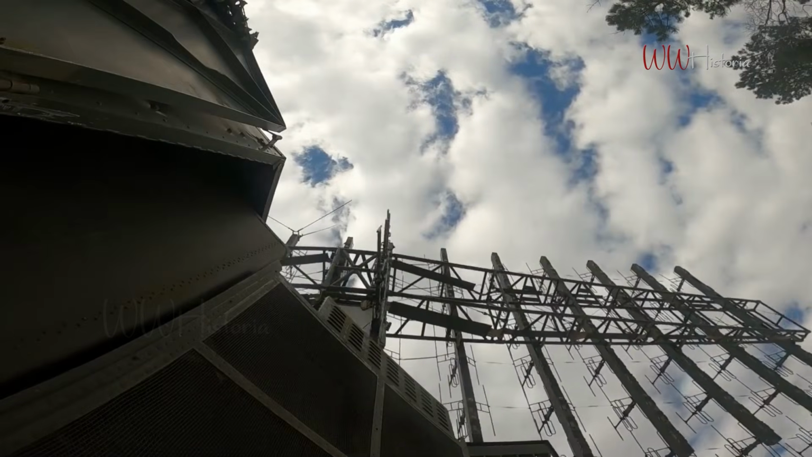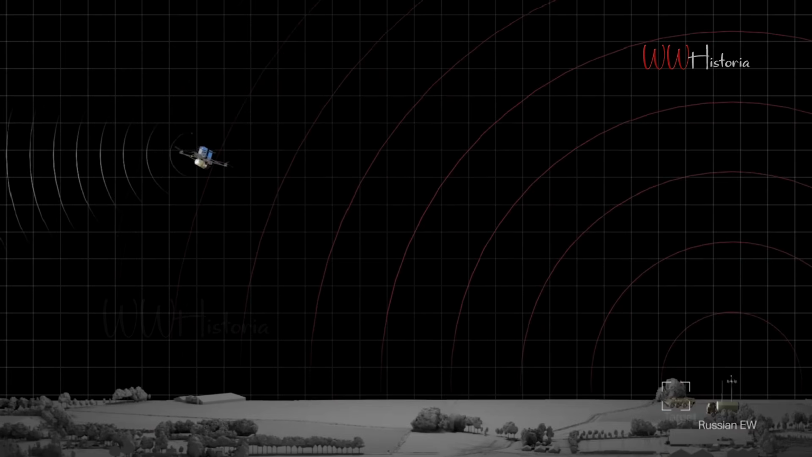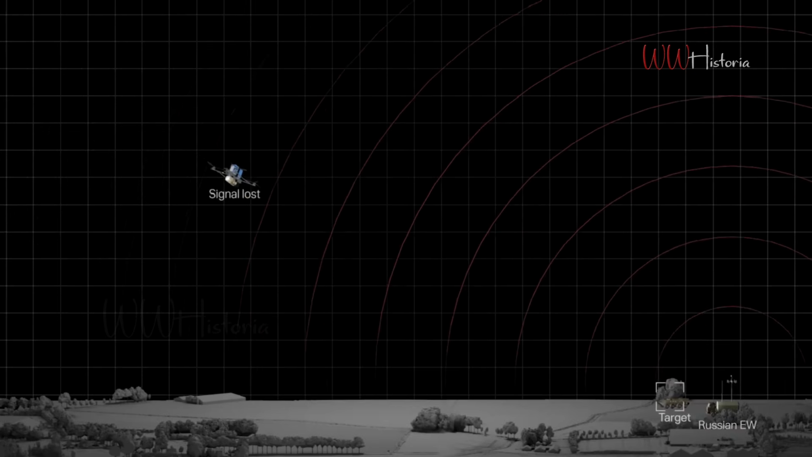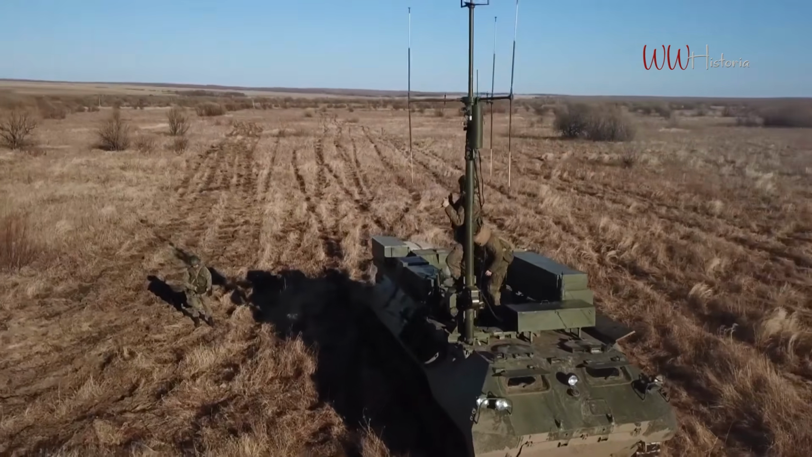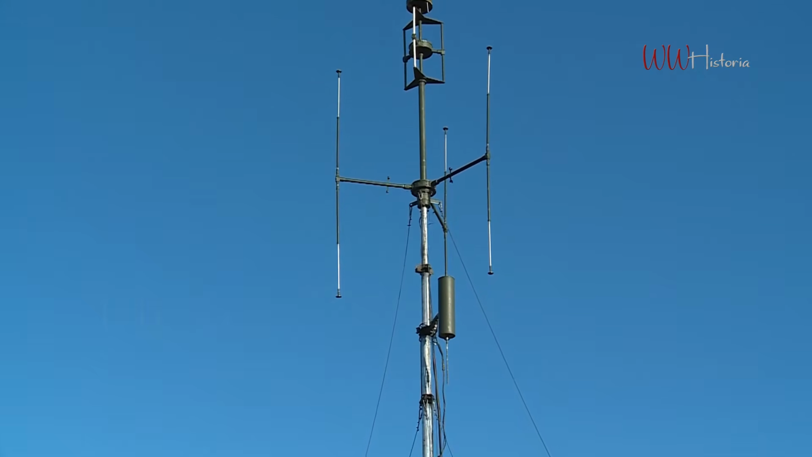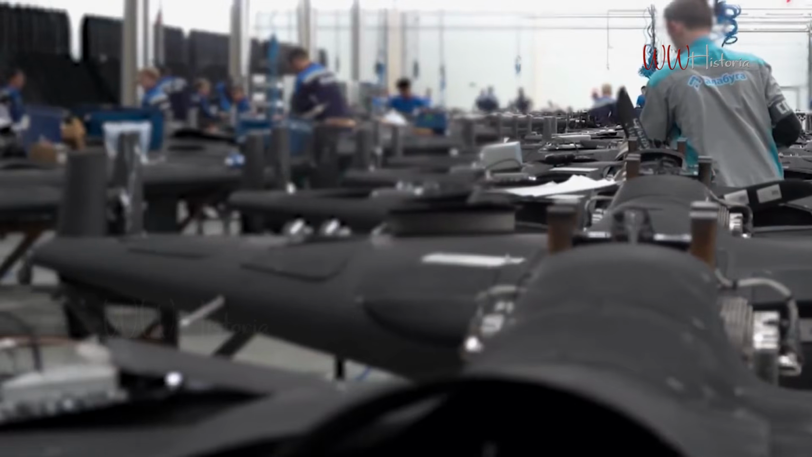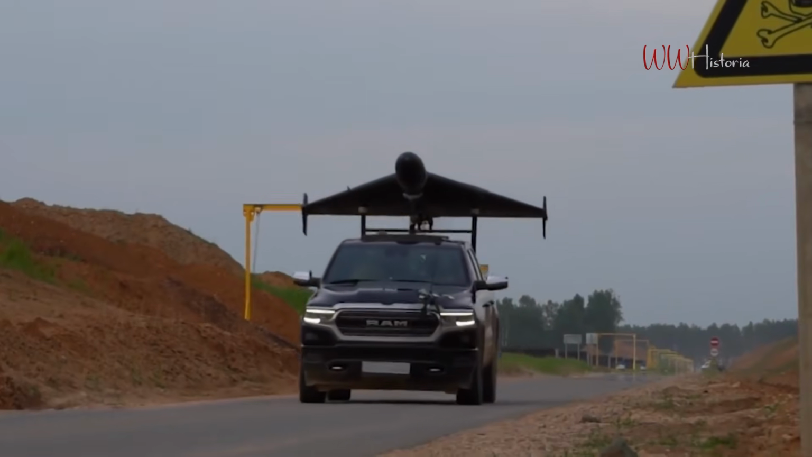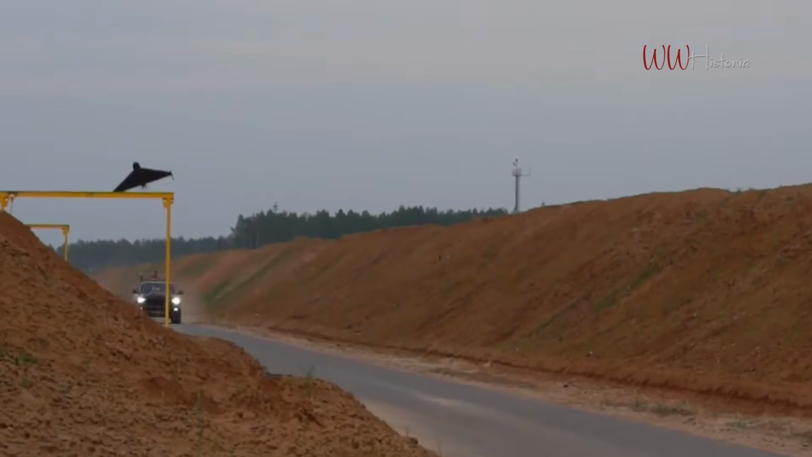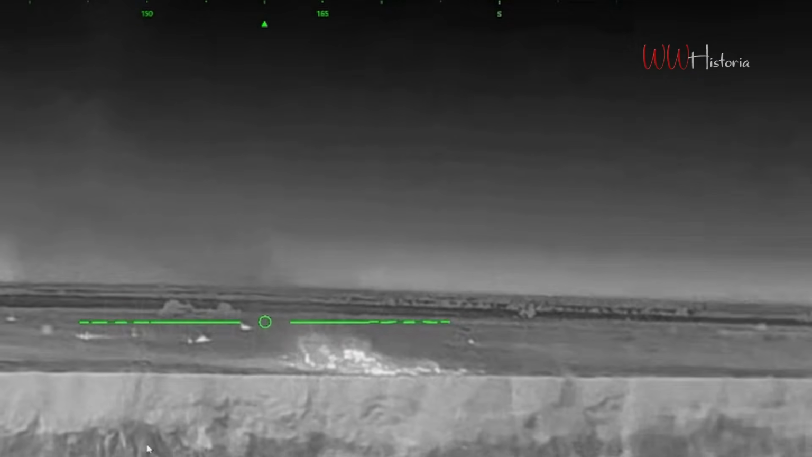These ground relay stations play a vital operational role by amplifying and retransmitting control signals between ground operators and unmanned aerial vehicles. This infrastructure extends the effective operational range of the drones while improving signal stability against localized electronic jamming. The Geran drone serves as a primary long-range strike platform, whereas the newer Gerbera functions both as a lightweight kamikaze drone and as a decoy designed to saturate air defense networks. By eliminating these relay points and command hubs, Ukrainian forces directly degraded the reach and stability of Russian drone operations across the southern sector.